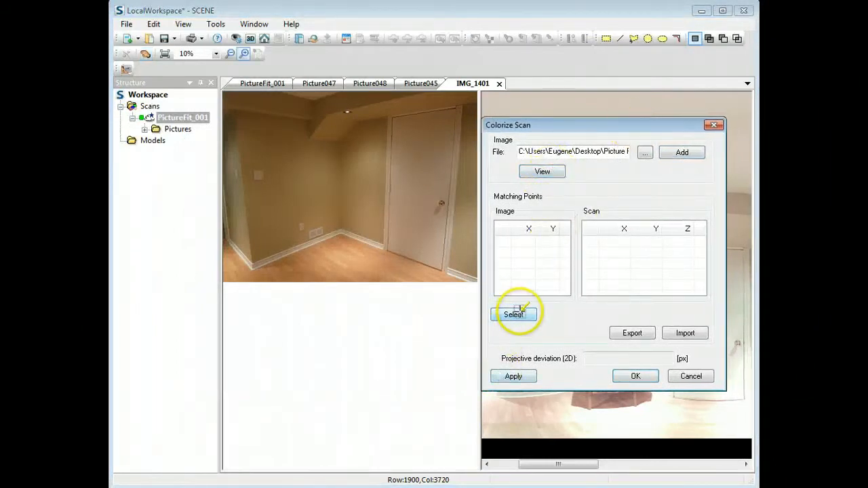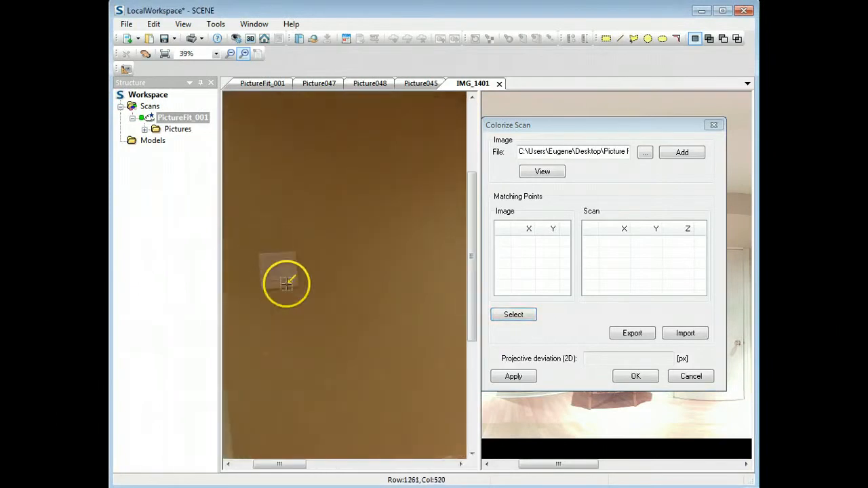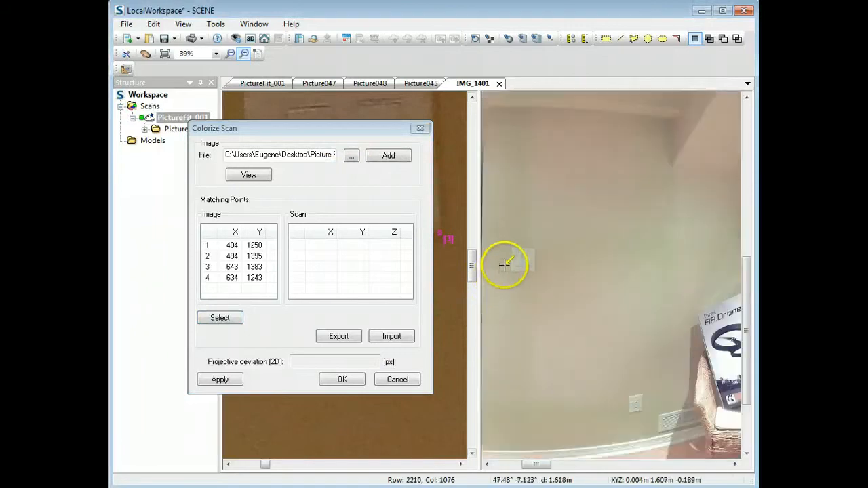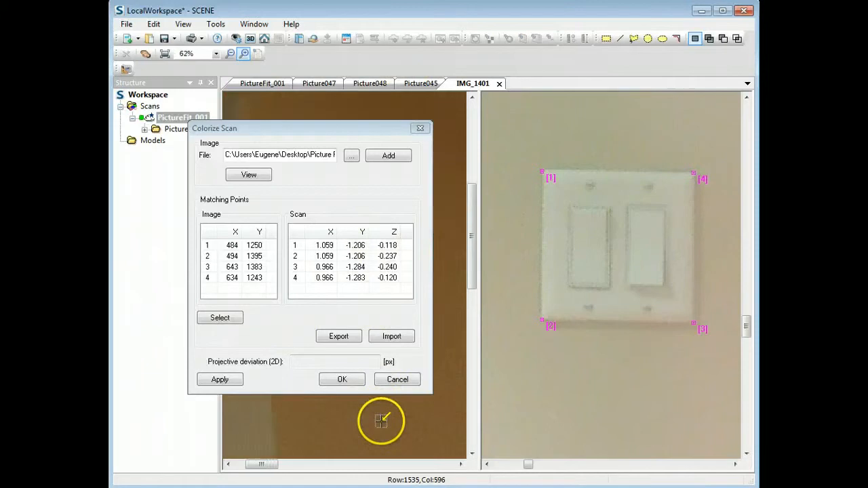So I'm going to start by selecting. In this particular image, I'll use the light switch. Let me see here. I'll go like that. Bring that up. You could do this in a few different ways, but I'm going to do this quickly. Obviously, you're going to want to be more attentive when you do this. So 1, 2, 3, 4 around the light switch, and I'm going to do the same here. There we go. I'm just going to do the same order. 1, 2, 3, 4. You can alternate. It doesn't matter what order you do these in.